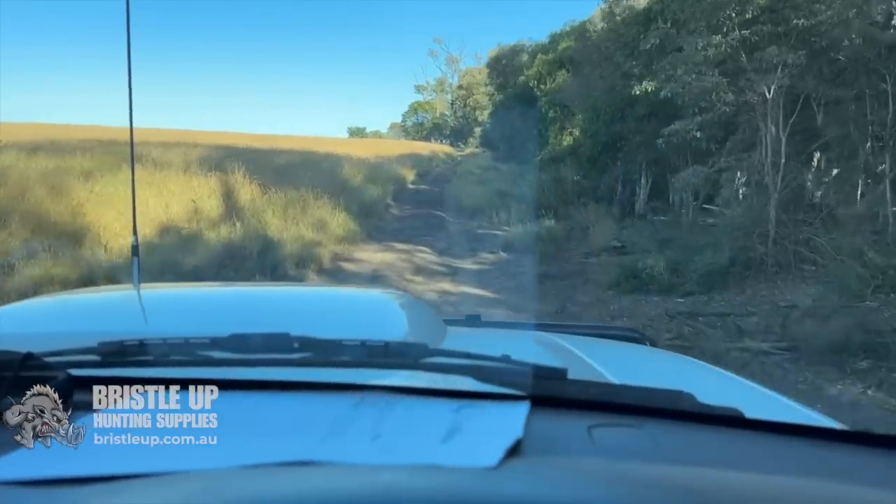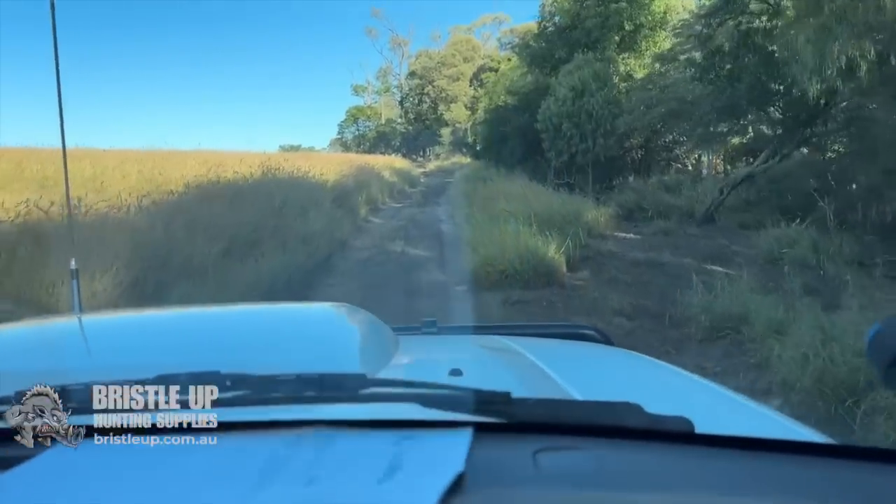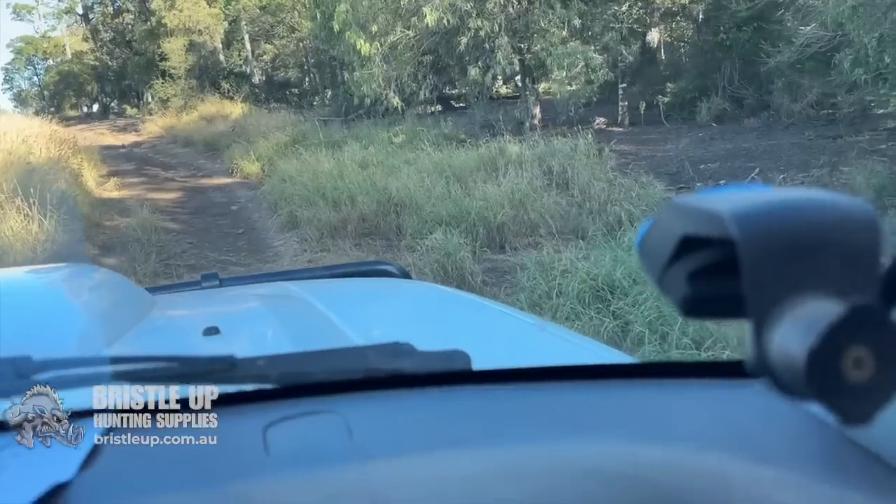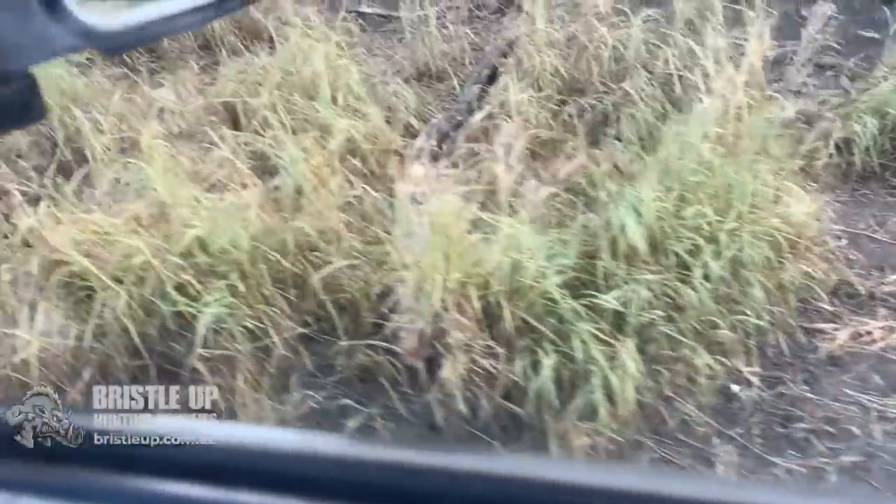Righto, just coming up here to these last two traps, and it's all clear. There's one there, nothing. Anyway, we've been checking it for the last week or so. Haven't been getting anything. Did pull up a couple of those traps the other day, but we might have to